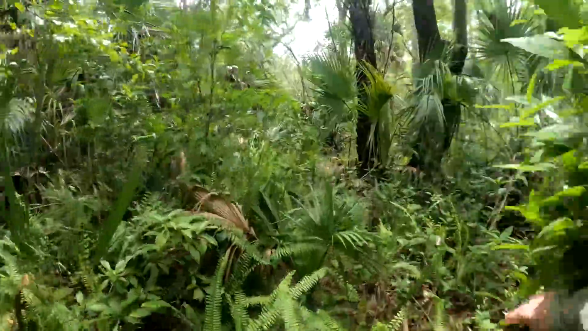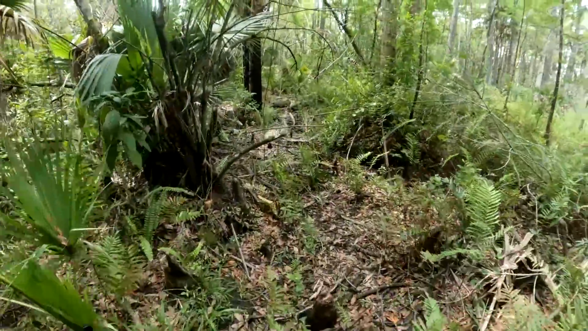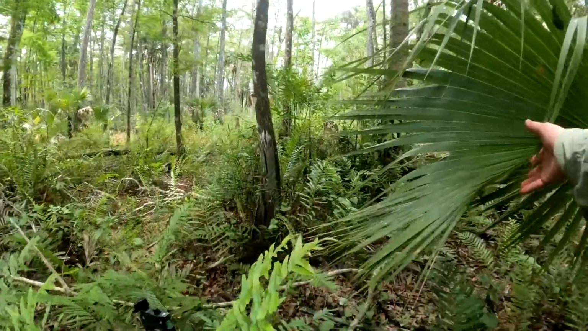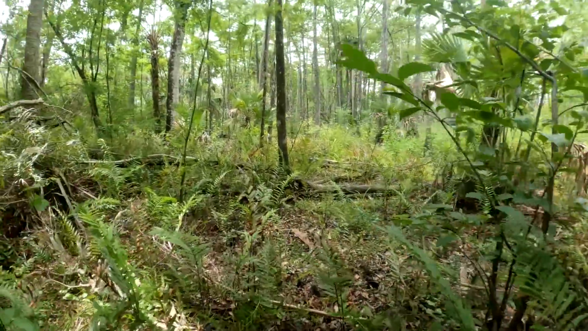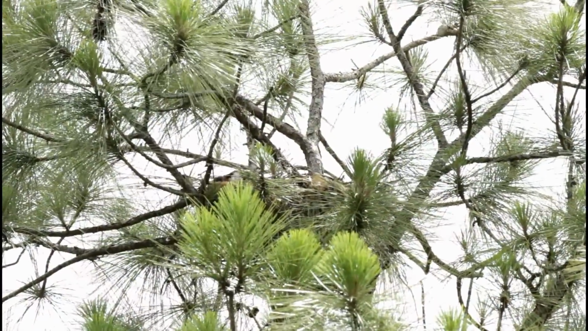But I really feel good after that camera still being there and getting the sweet action like we always do on Brokeback Trail. Definitely a little bit of rejuvenation. I've been here since about 7:30 this morning, just coming in here and seeing the red-shouldered hawks. I found a new swallowtail kite nest.